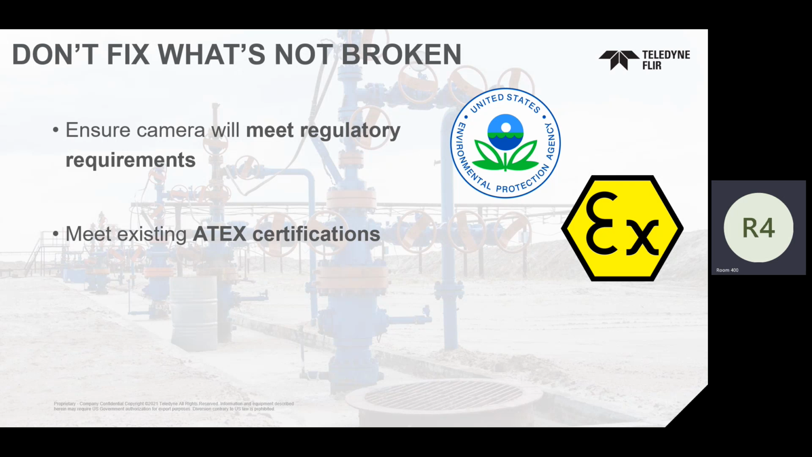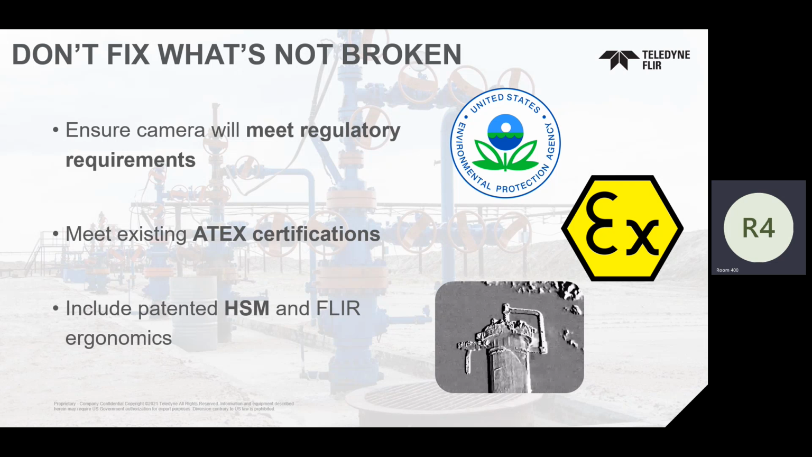If you want a prettier picture, more pixels and more resolution, but you're willing to sacrifice a little bit of sensitivity, we have that option. But if you want the most sensitive optical gas imaging camera in the world, we still have the 320 camera, which we feel is still going to be our flagship camera because it is the most sensitive to gas detection. That's the main purpose of the camera. And then HSM, we have a patent on HSM. It's probably the most broken patent out there that we've ever owned, but we have the patent on HSM in the FLIR ergonomics that we wanted to keep available within the FLIR portfolio.